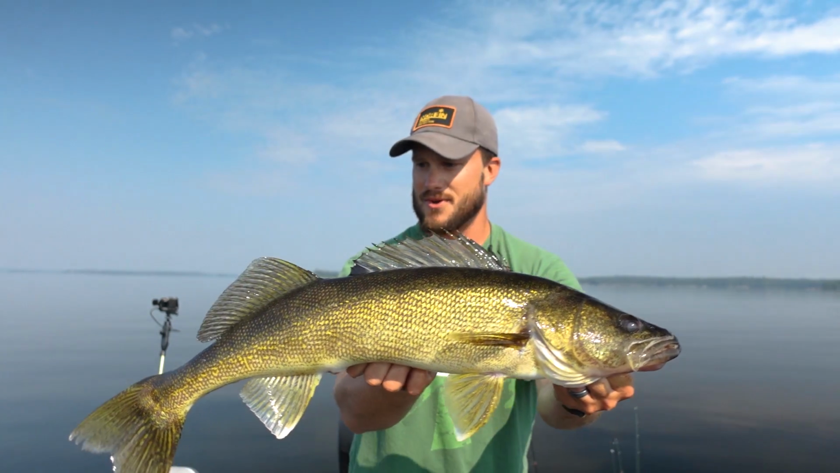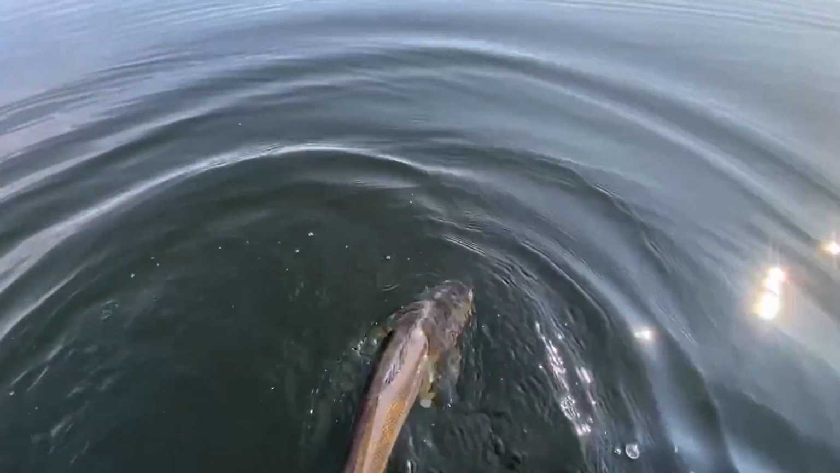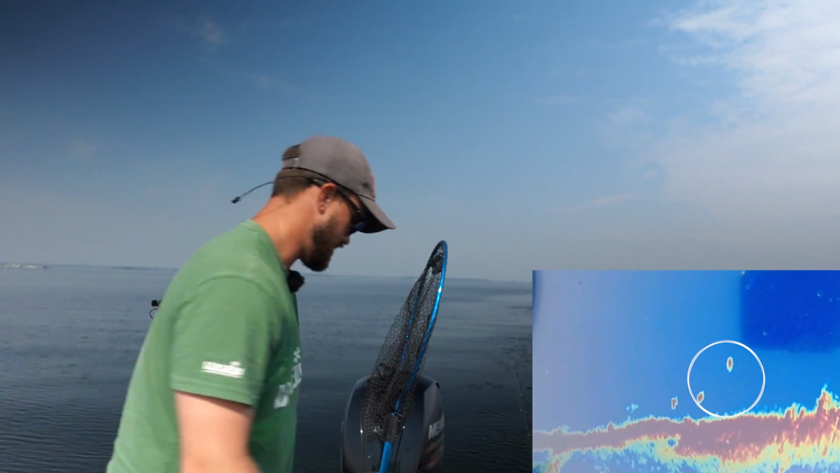Oh, these fish are so thick. That was a fun bite right there. We're gonna get this one back. Oh, what a sweet fish. That is what you come here for right there. Especially that high one.